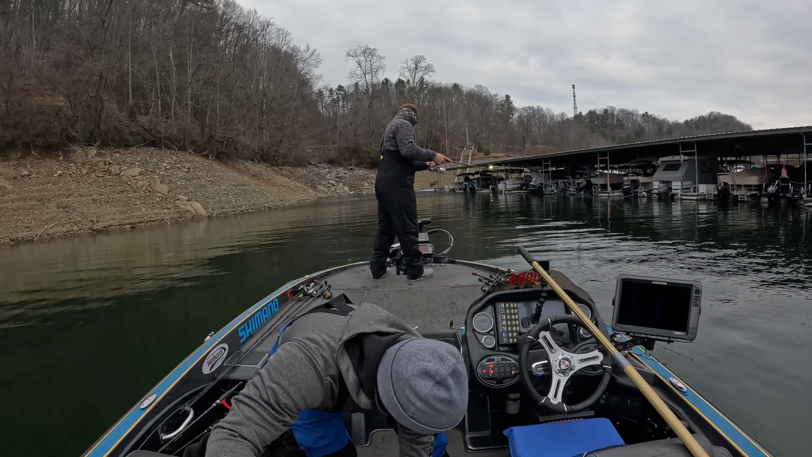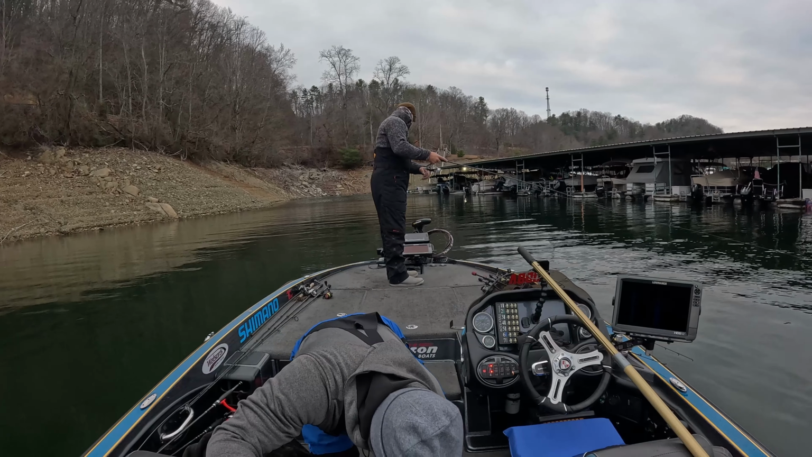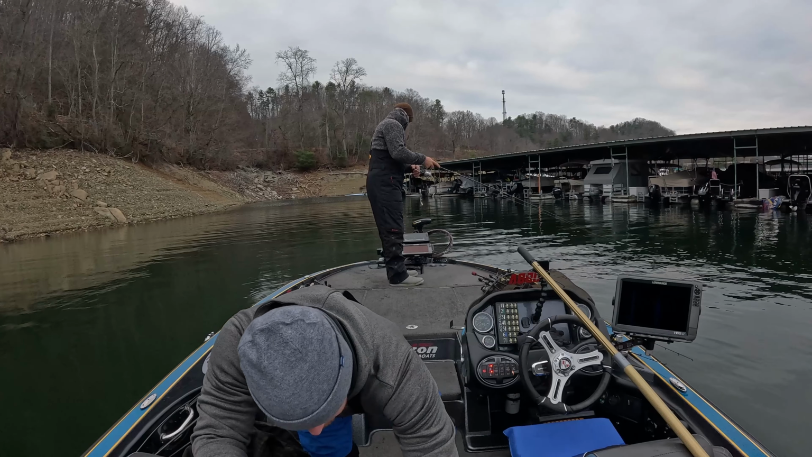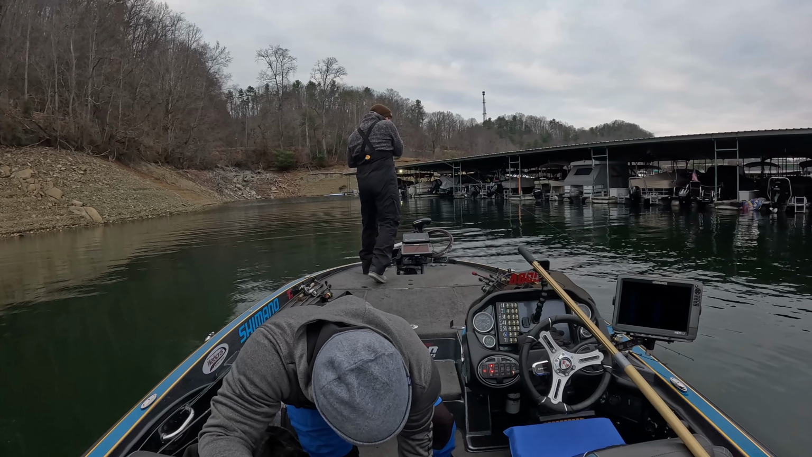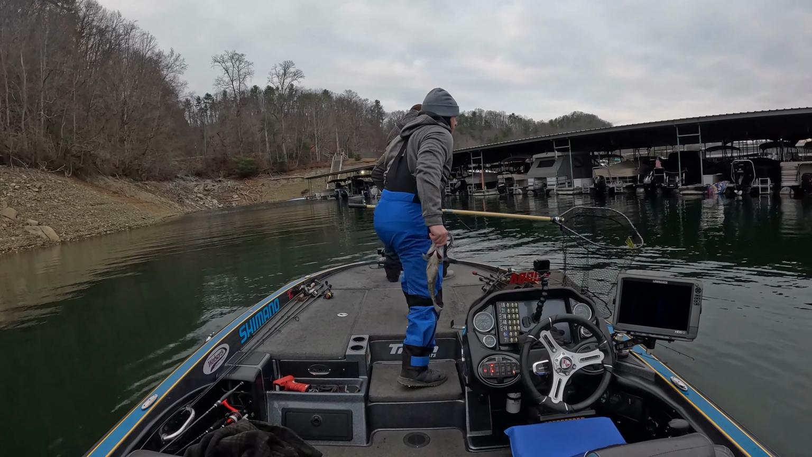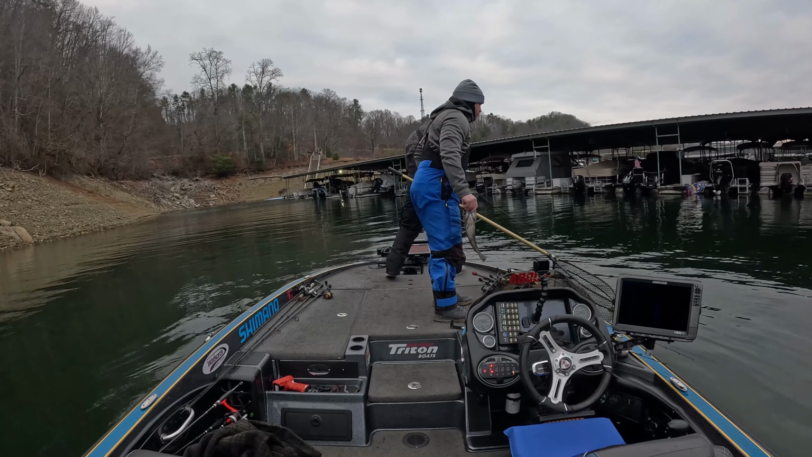But these first couple fish weren't big. We actually culled a couple of them out later, but the main thing was they just gave us some confidence, helped us to slow down. Again, we started out here in Laurel Marina looking for some fish on the scope, fish that were moving around, maybe chasing a little bit of bait, and that got us started and got us going.